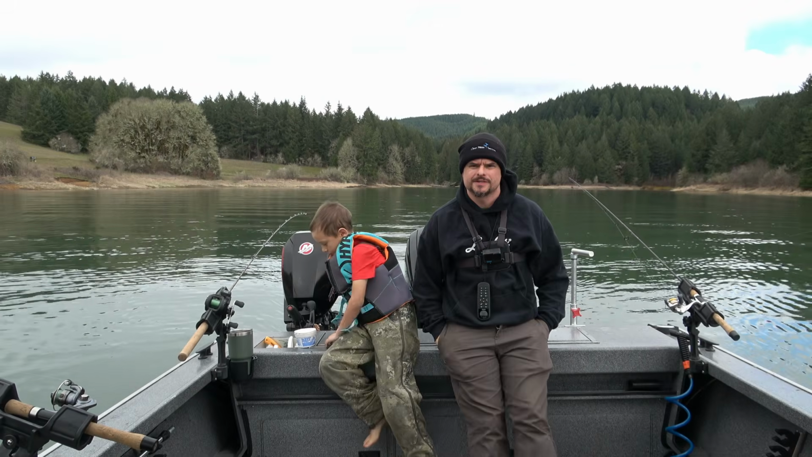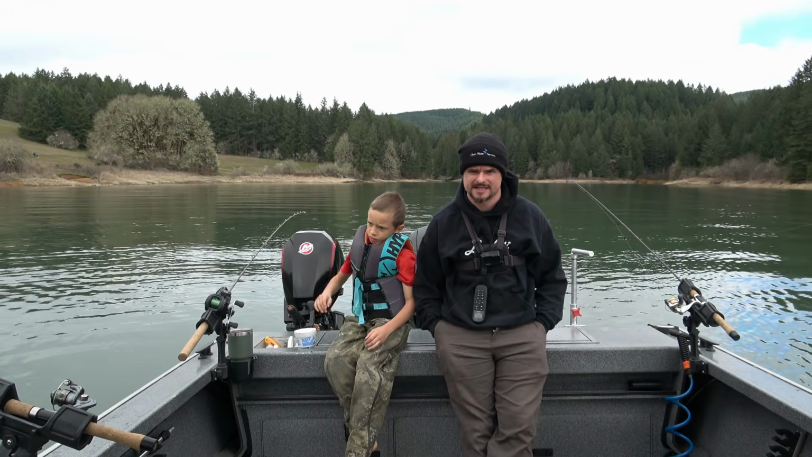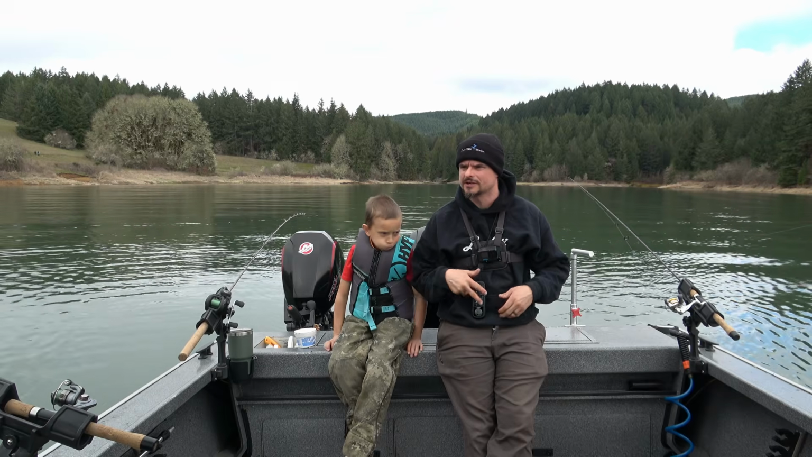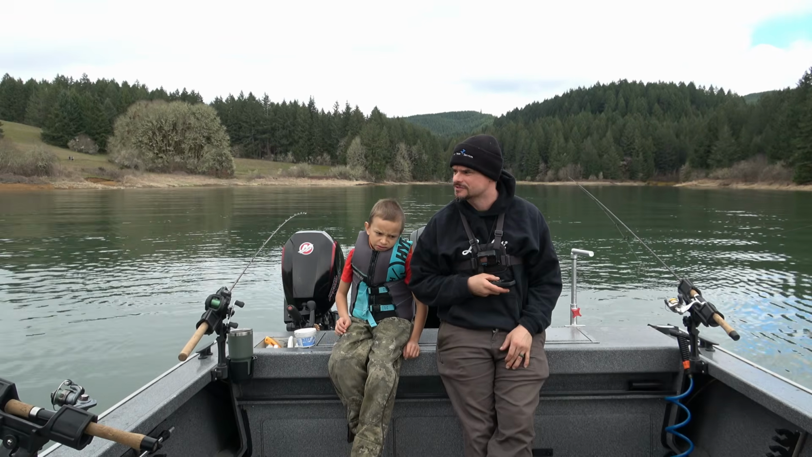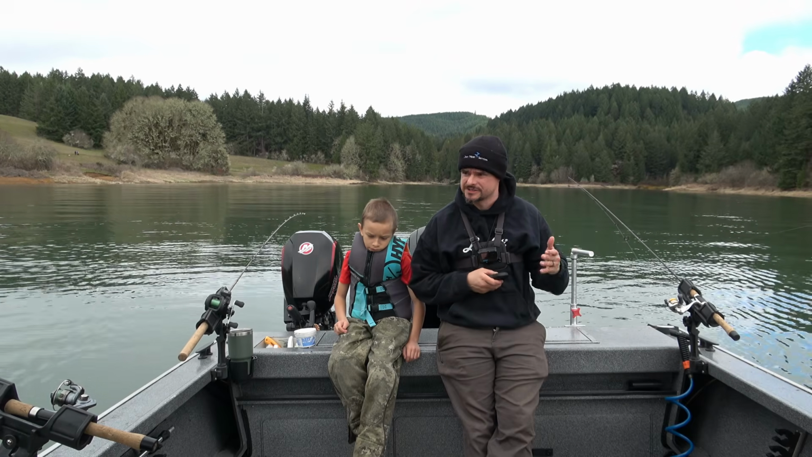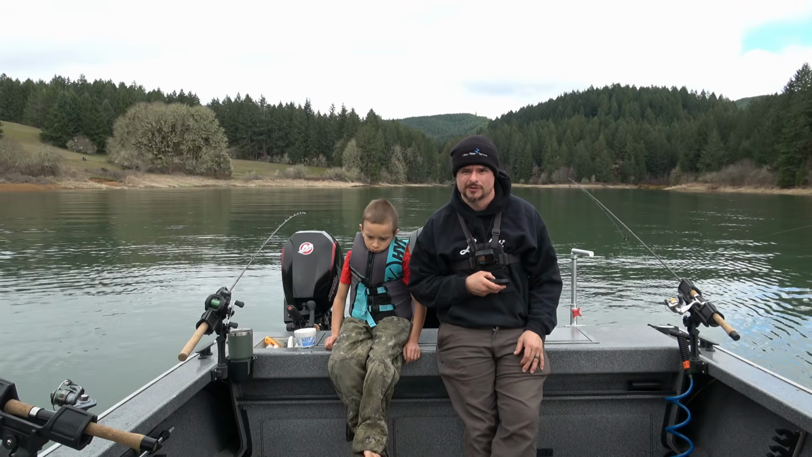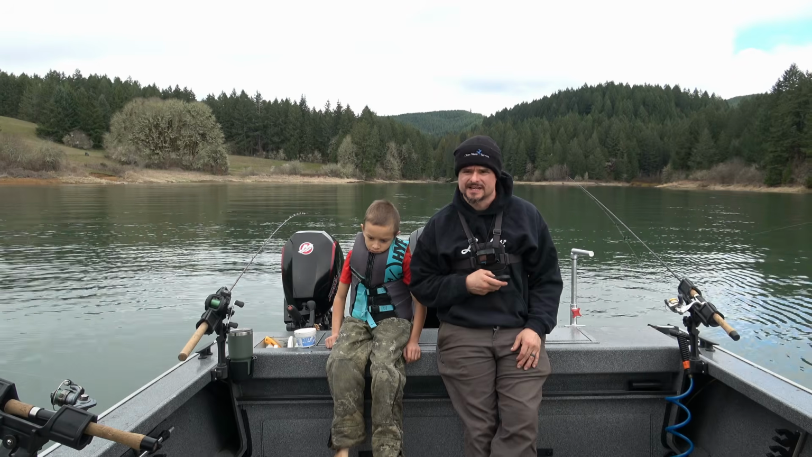All right, it's been a good day. We got 7, lost a bunch, got a nice big one that we let go. Been testing out LiveScope and bow mount. It's great. If you're coming out here, all kinds of stuff's working, but you just got to find the fish. So shallow and in the coves seems to be the ticket, at least today.